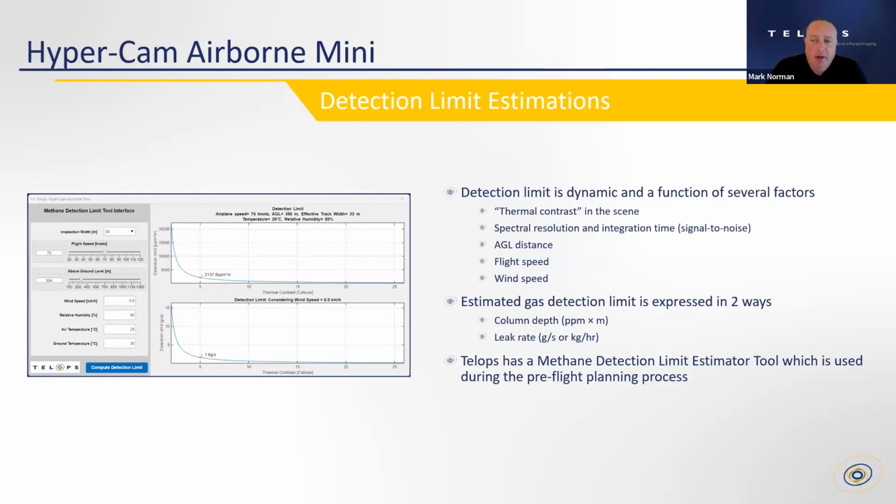But there are other parameters: spectral resolution and integration time. I didn't mention integration time earlier, but spectral resolution and integration time are two factors you consider in pre-planning. As I said, we did these measurements at 10 wave number resolution, and integration times are typically on the order of microseconds to milliseconds.